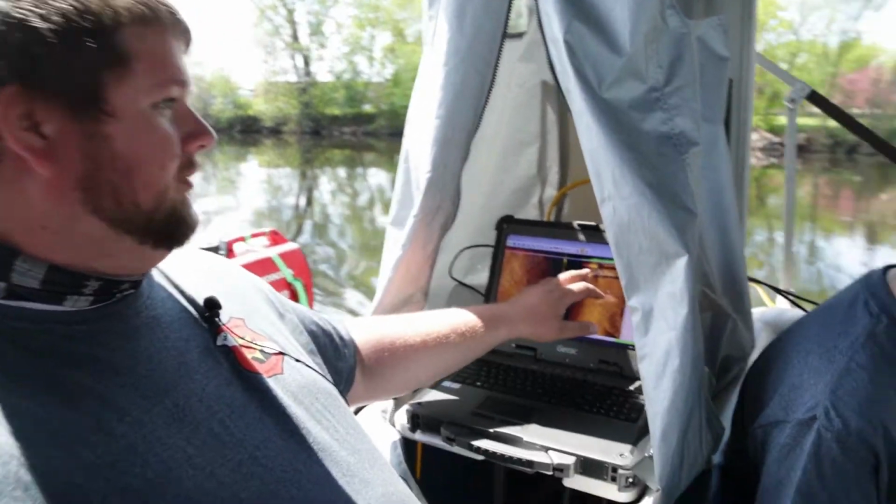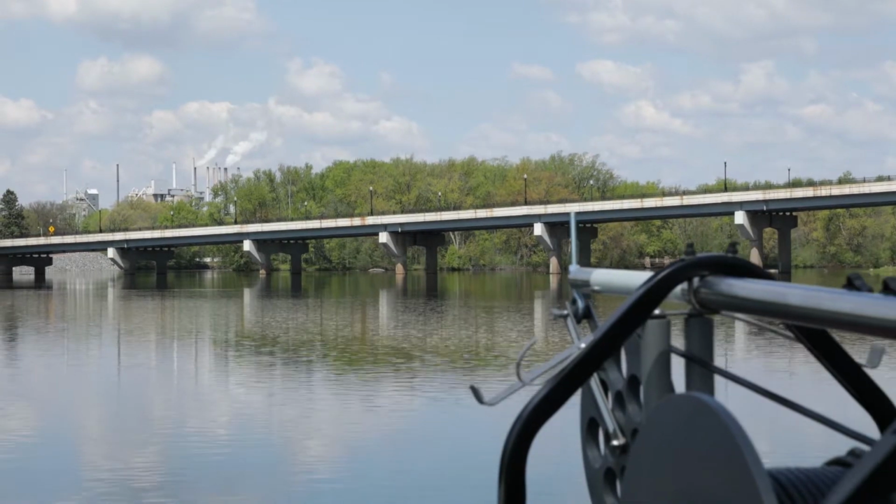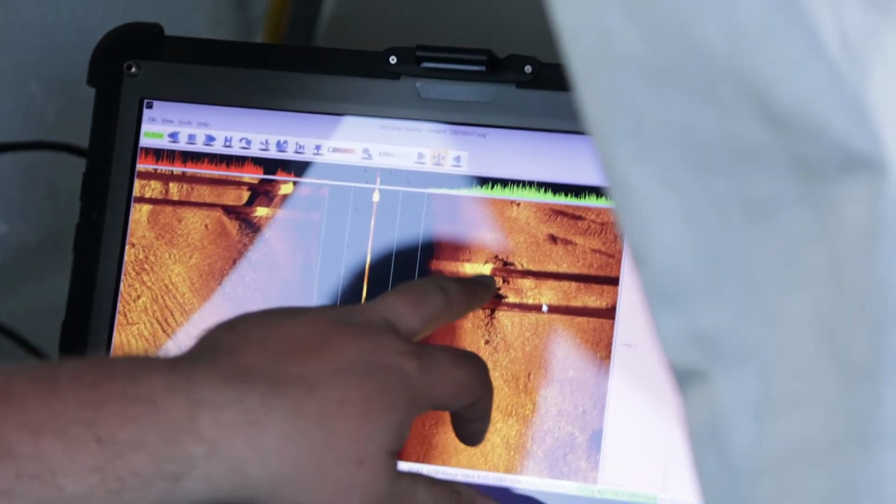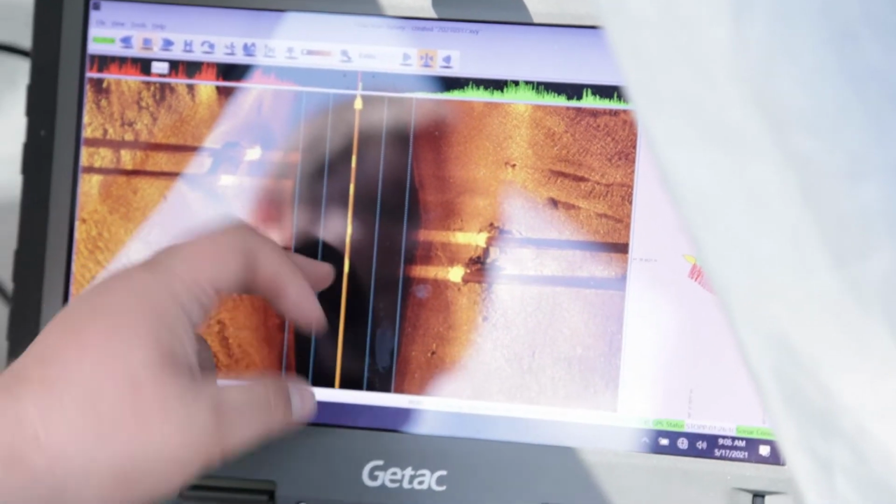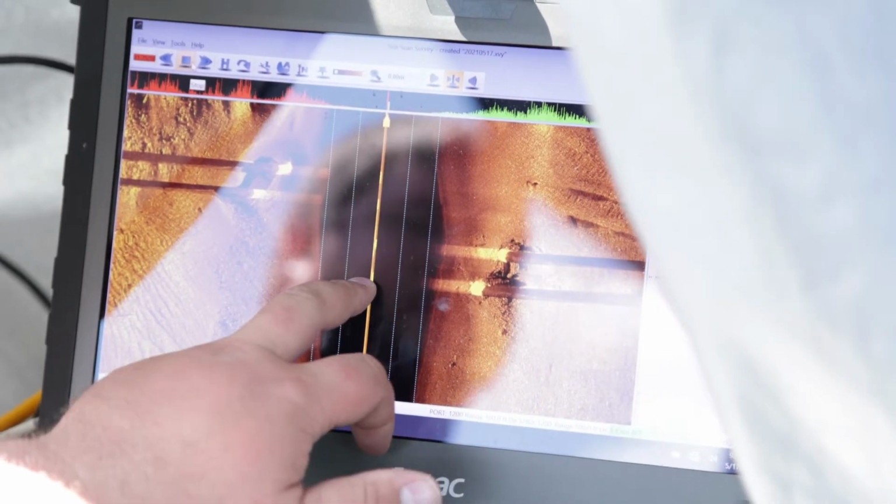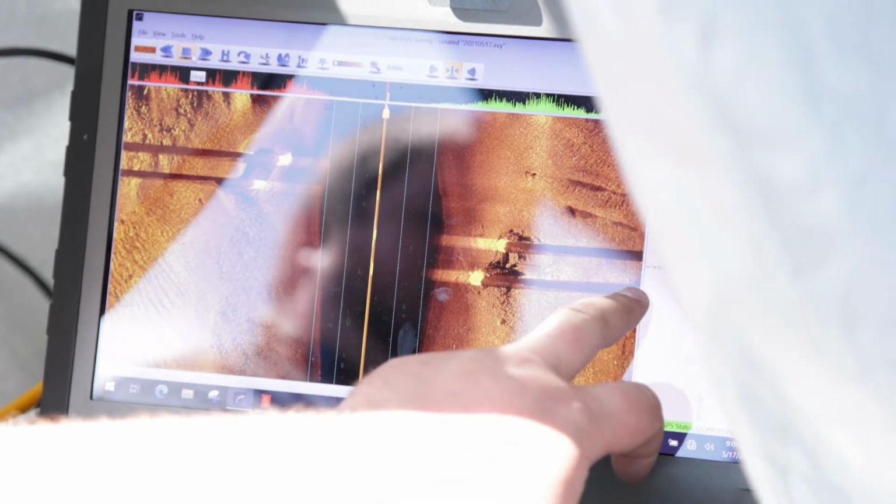Actually, here we're going right underneath the bridge. So these are the bridge pilings here. And you can tell the bridge piling being concrete's really hard, so it's really bright there. So then these long shadows that come off the bridge pier, you can tell that it's really tall. It's sticking way up off the bottom because the sonar comes out off of the towfish here, hits the bridge pier, then comes back. Well, it can't look behind here, so that causes these dark shadows.